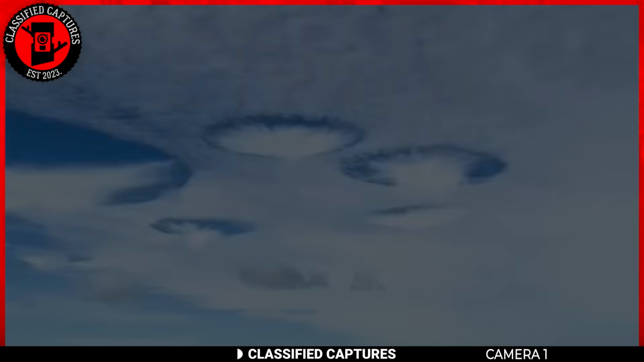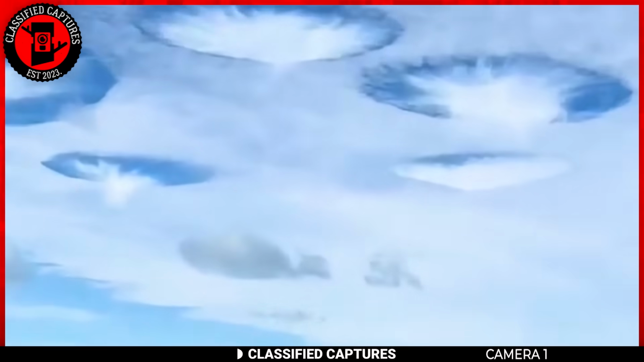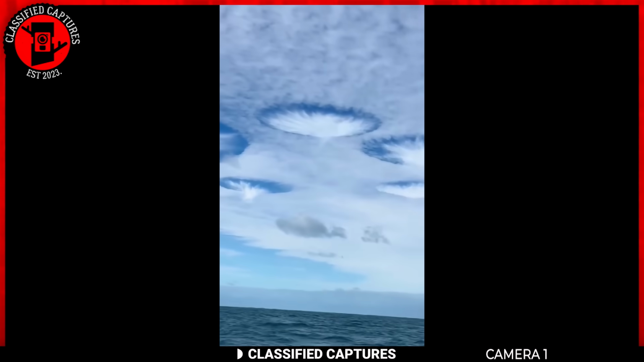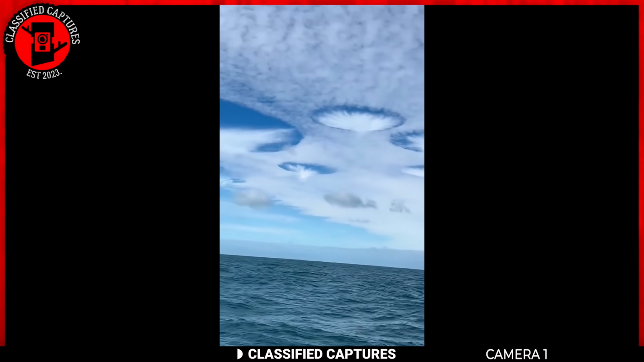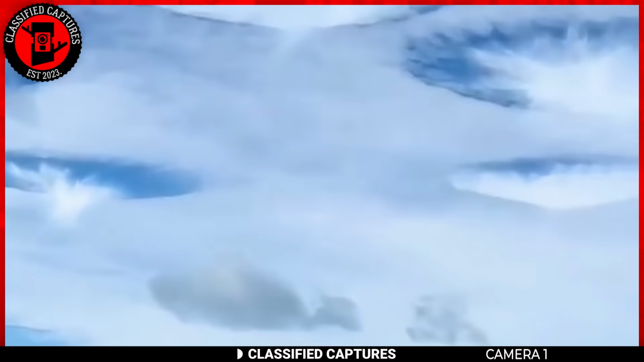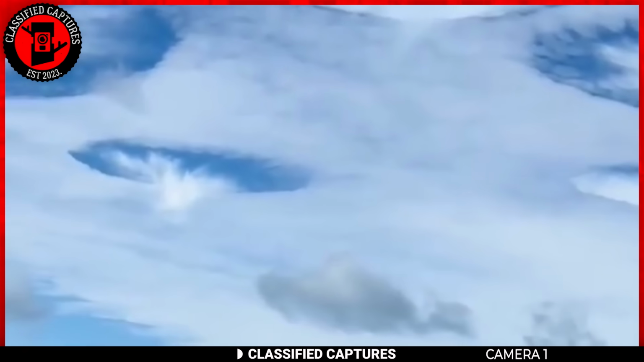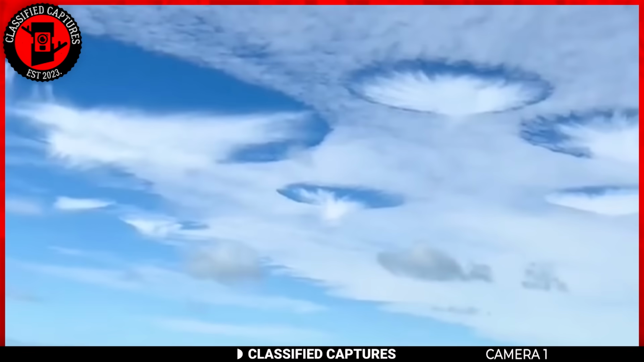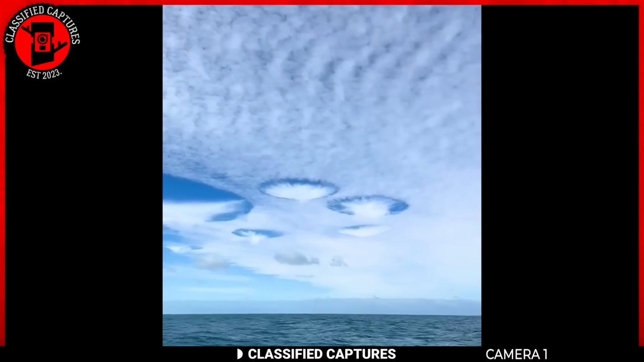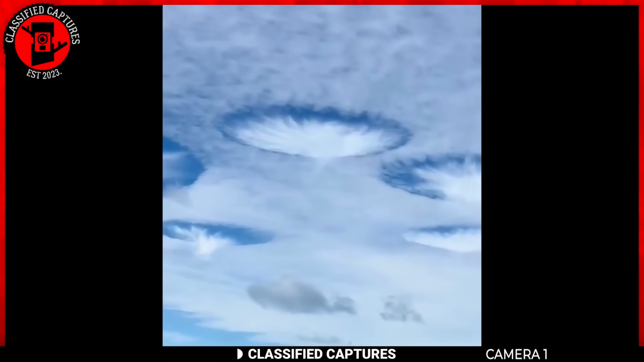ice crystals. The science behind hole punch clouds is intriguing, but understandably, these atmospheric oddities can give rise to imaginative interpretations. So if you come across a mysterious opening in the clouds, it's likely just a quirky display of nature's frosty handiwork rather than a portal to another dimension. Either that, or you may want to prepare for the apocalypse.